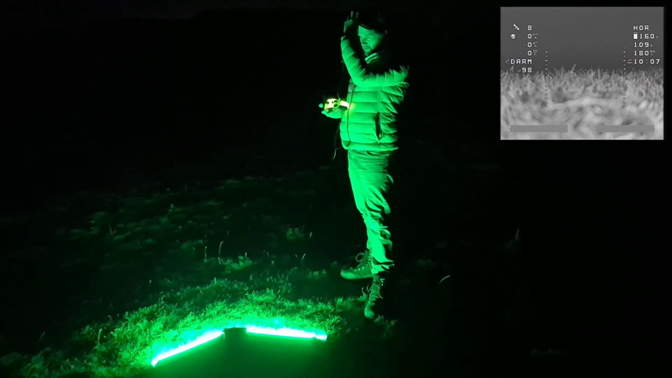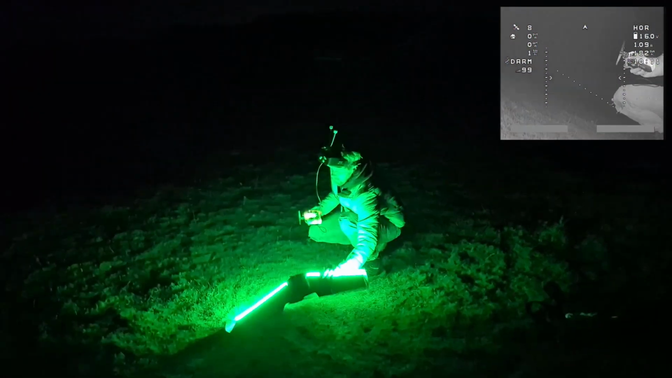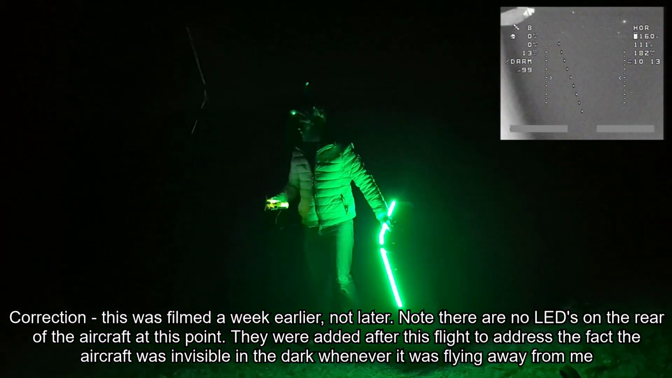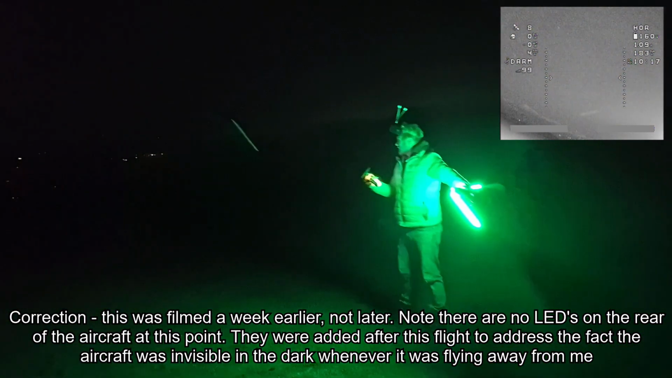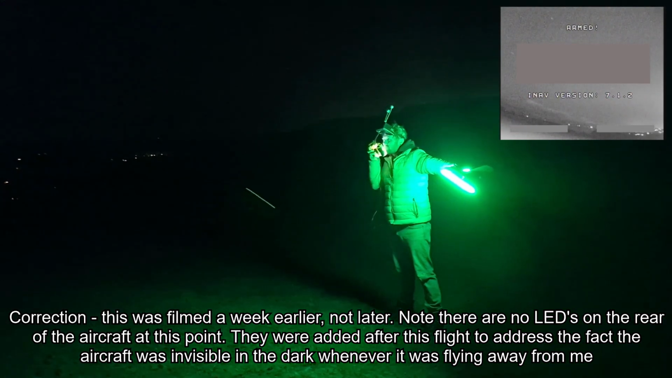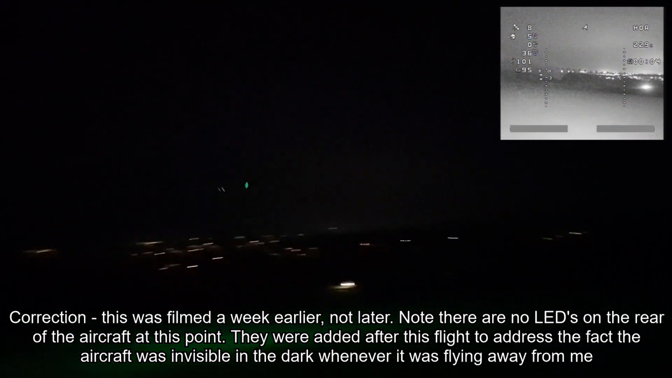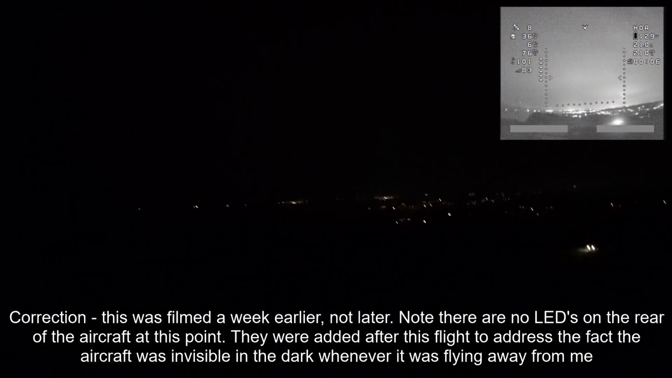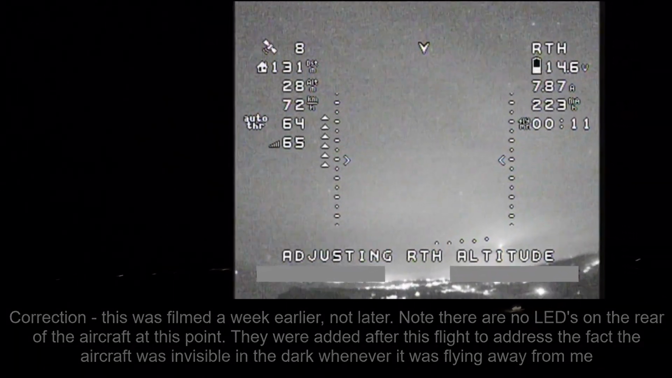Now, this second flight that you're seeing here was also filmed in the exact same location, although I think it was about a week later. But again, this was also filmed on a completely clear night. You could clearly see all of the stars. But there was absolutely no moon on this occasion, so there was no illumination from the moon. And that meant that it was significantly darker than the previous flight.